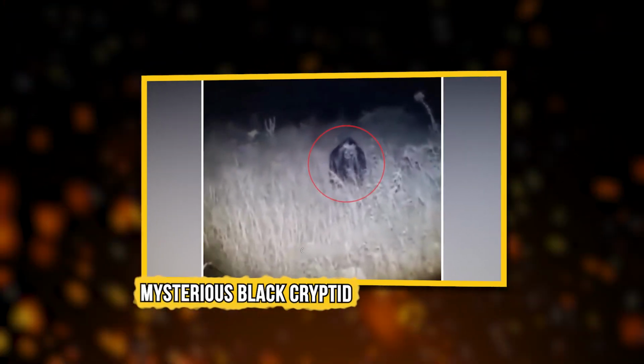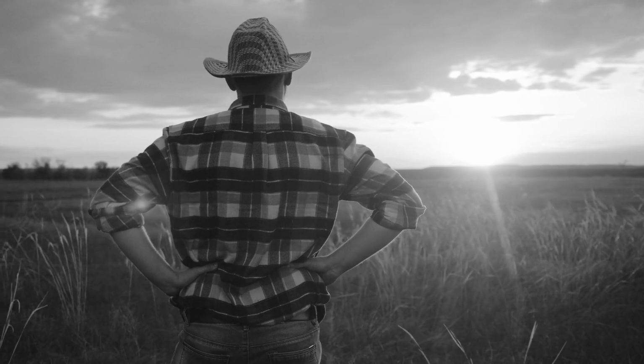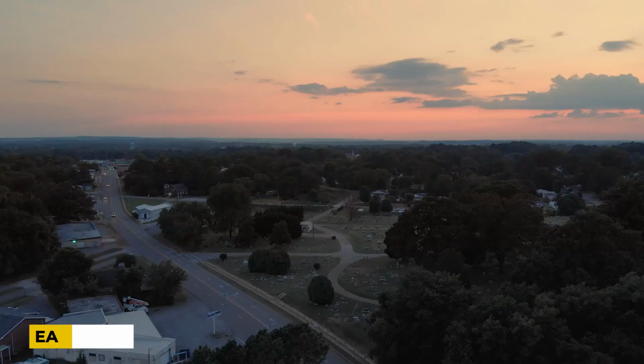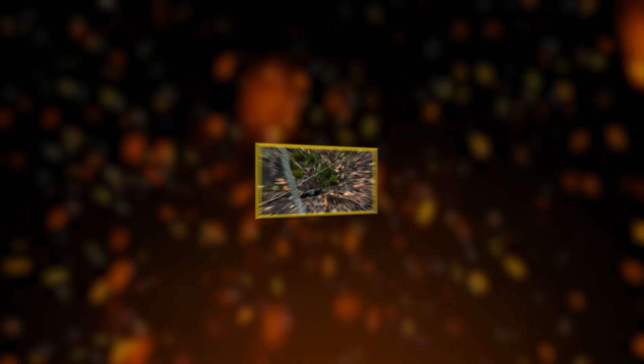Mysterious black cryptid. A farmer was fed up with his missing chickens, and then one day he filmed the reason behind the disappearance too. What was this thing? The mysterious creature was recorded in the field of East Texas, USA, and all the farmer could think was that it was a dogman. What do you think about it?